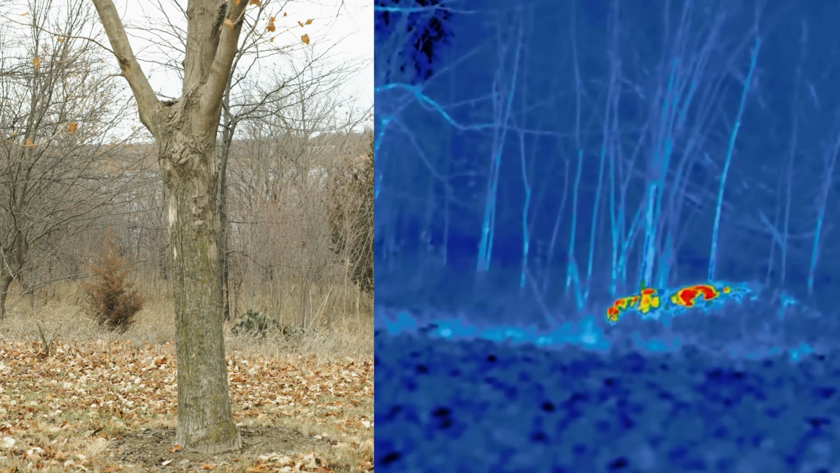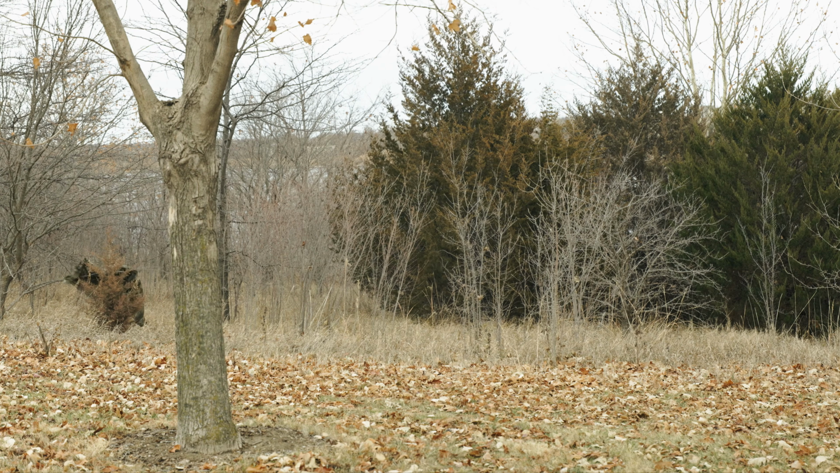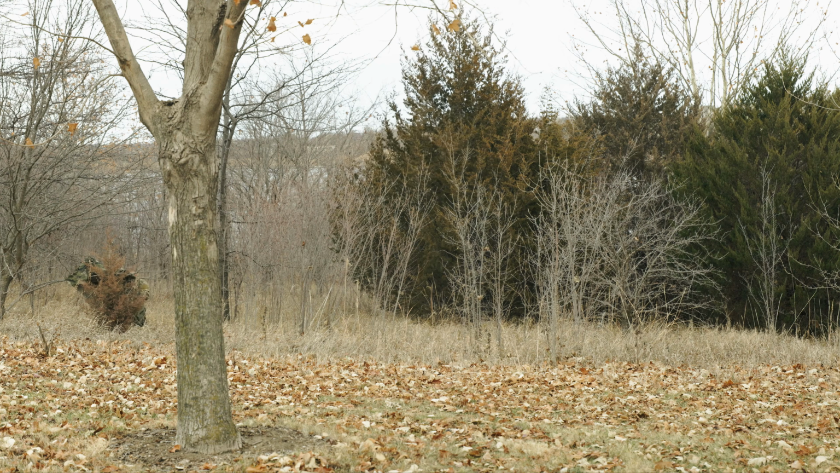Now let's try that again with what we've learned, but this time I'll be a little bit closer to the trees and a little bit more upright to try to hide in that heat signature of the vertical trees. All right, here we go again, just walking through the woods and drone, drone, drone, drone. I quickly run my way around and work over to hide behind the trees and drape the thermal hide over it and place myself behind it.